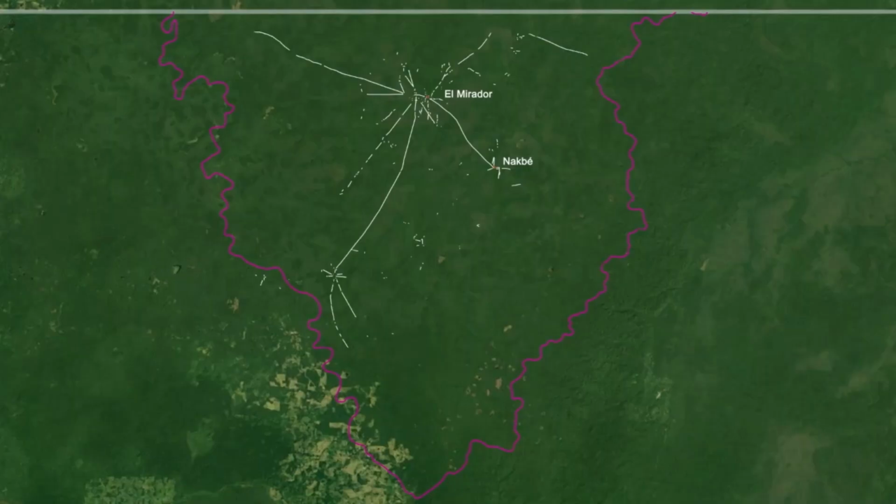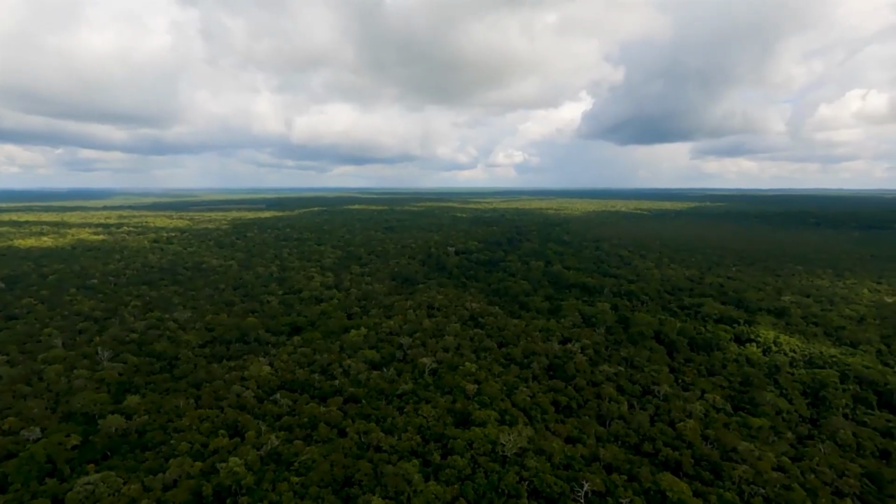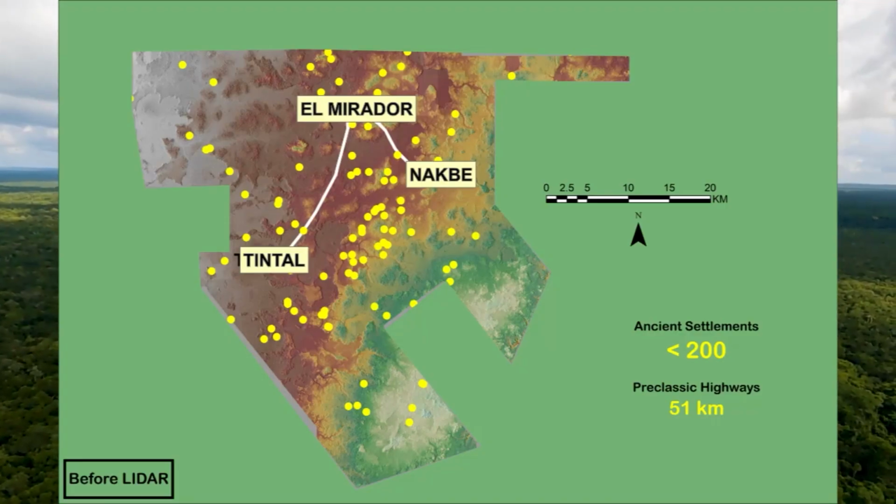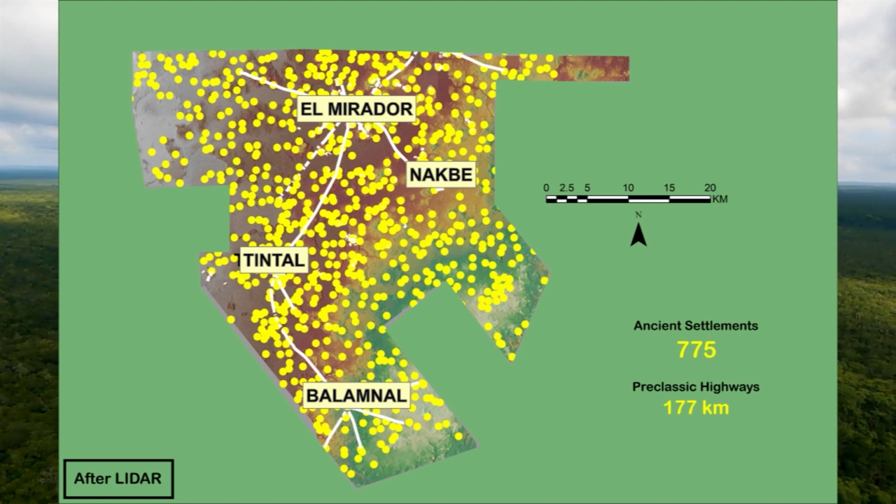Prior to LiDAR, our mapping team slogged through the mud with total station equipment, GPS, and traditional map and compass surveying. More stats can be found in our Ancient Mesoamerica publication. So now you've seen how important this natural and cultural landscape is that the first 2 phases of LiDAR documented. Prior to the LiDAR study, we only knew that less than 200 ancient settlements existed. Now we know that 775 ancient settlements exist in this jungle, in this wilderness zone, and they are all interconnected with over 177 ancient causeways.